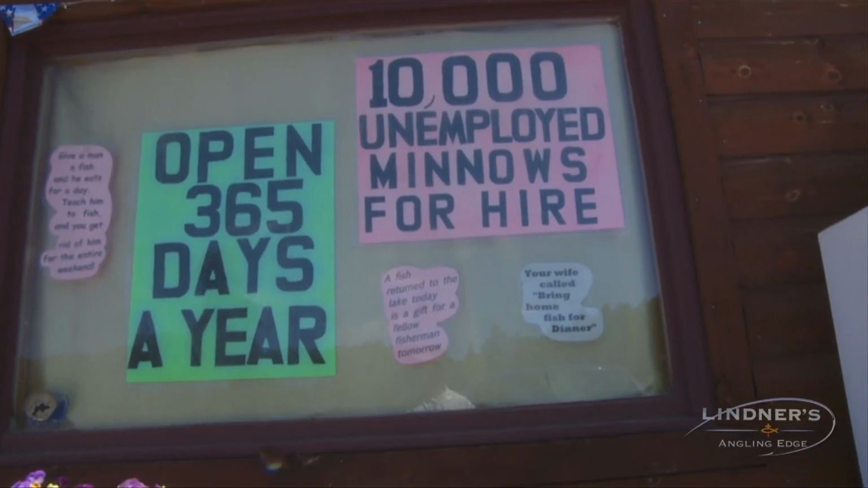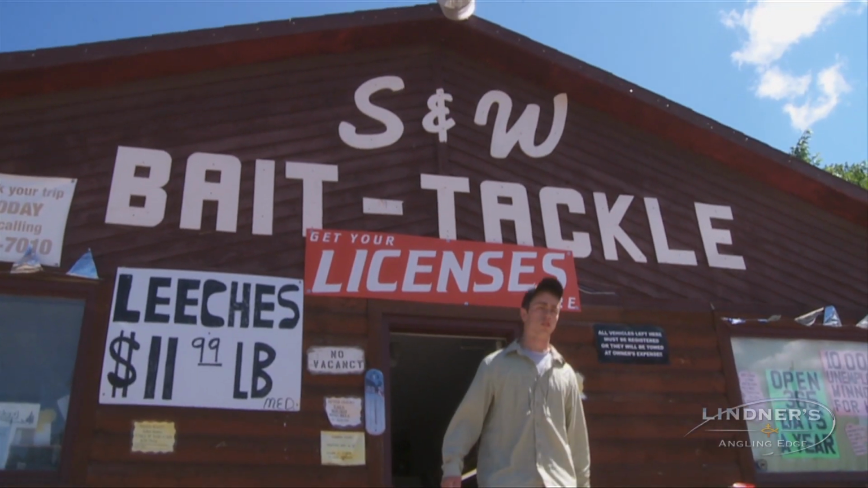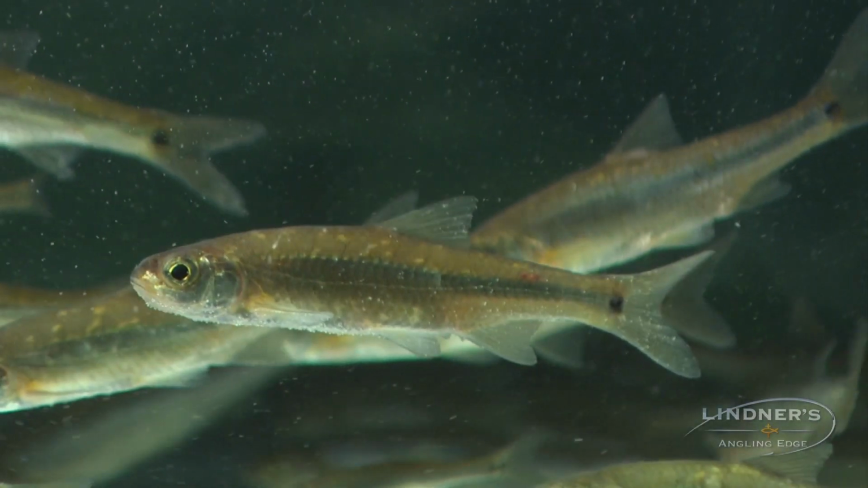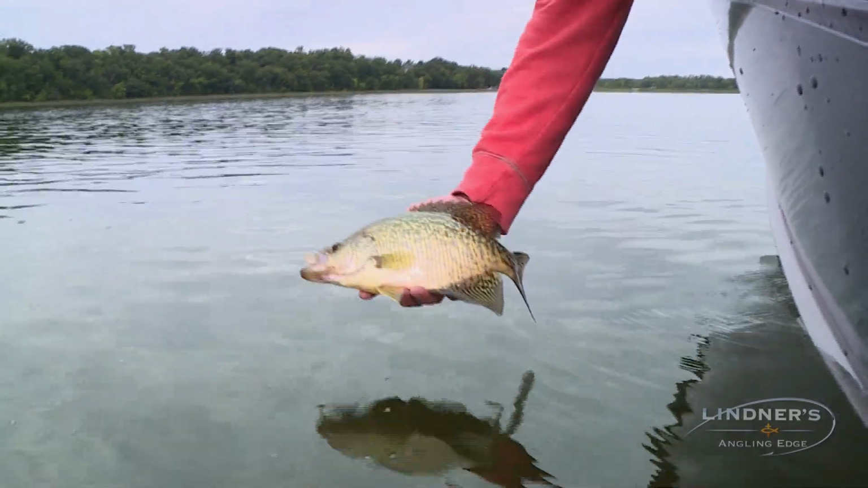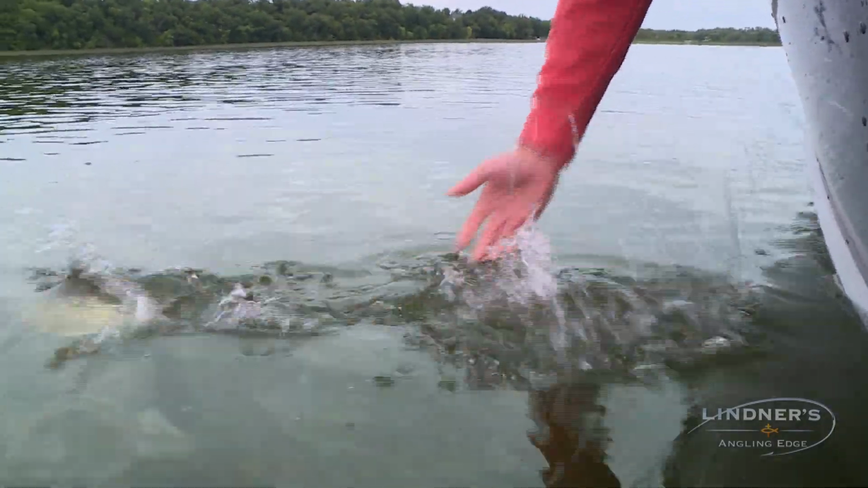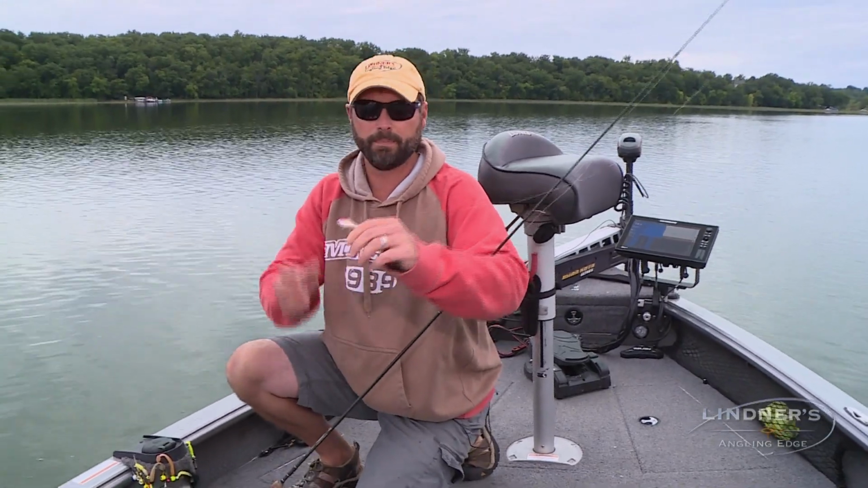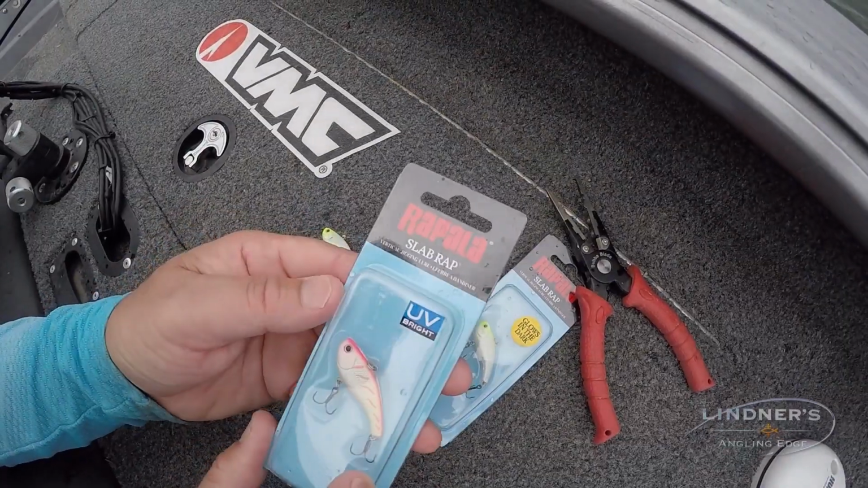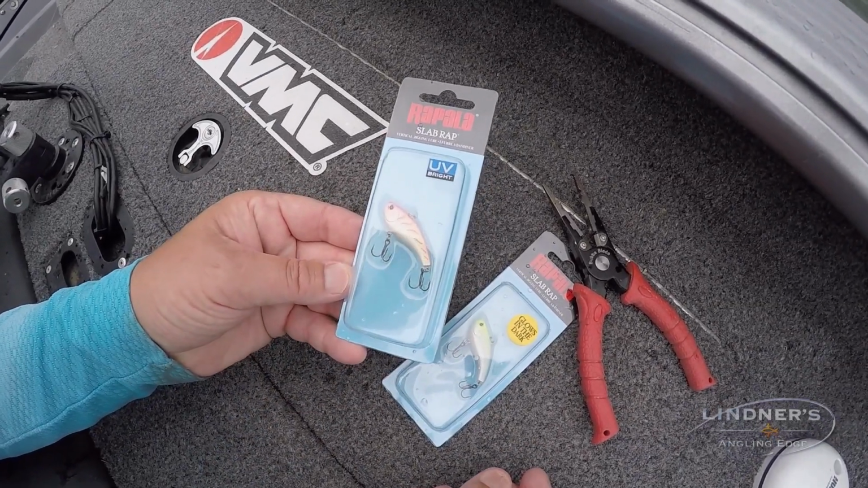Unbelievable. So many people when it comes to fishing are always looking for live bait, right? That's the deal. Get your bucket of minnows, get your crawlers, get whatever. But the deal is, artificials can be killer. Right now we're fishing with a bait called the Slab Wrap. Now this is kind of a hybrid. It's almost like a rattle bait, but not necessarily.